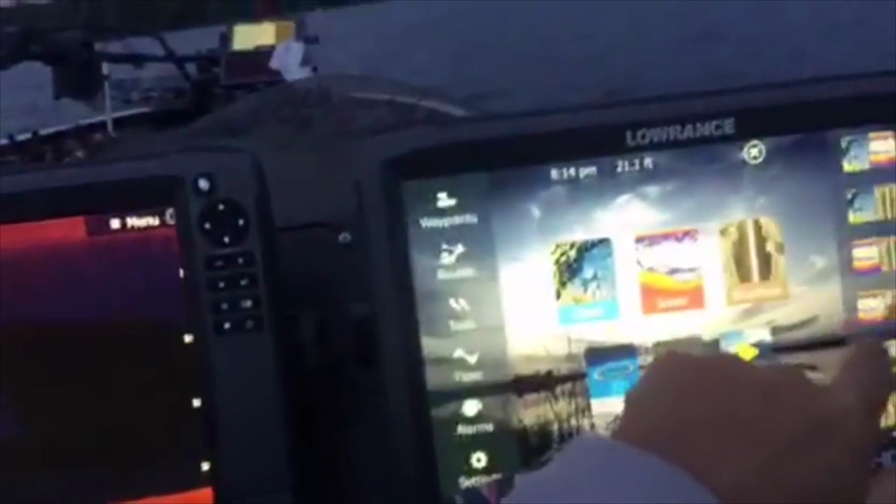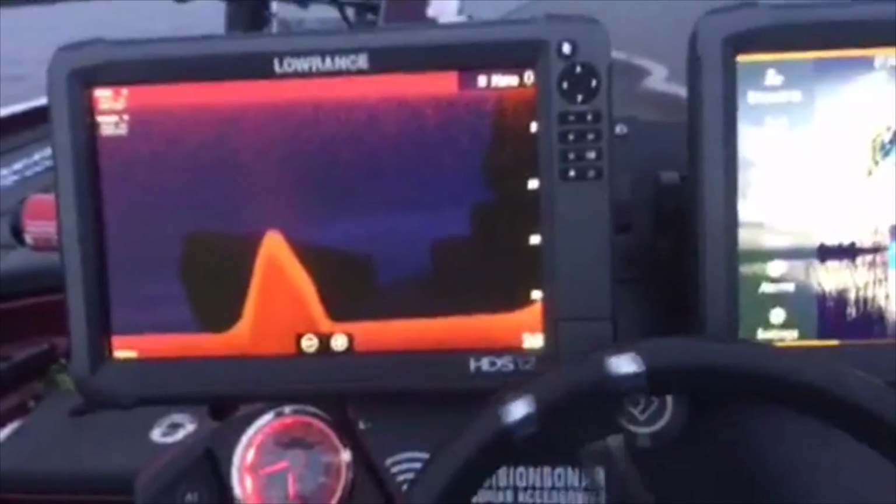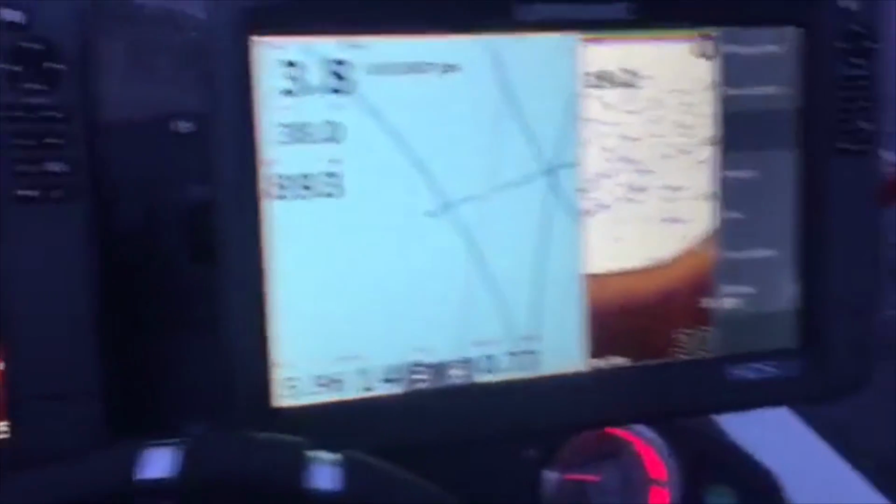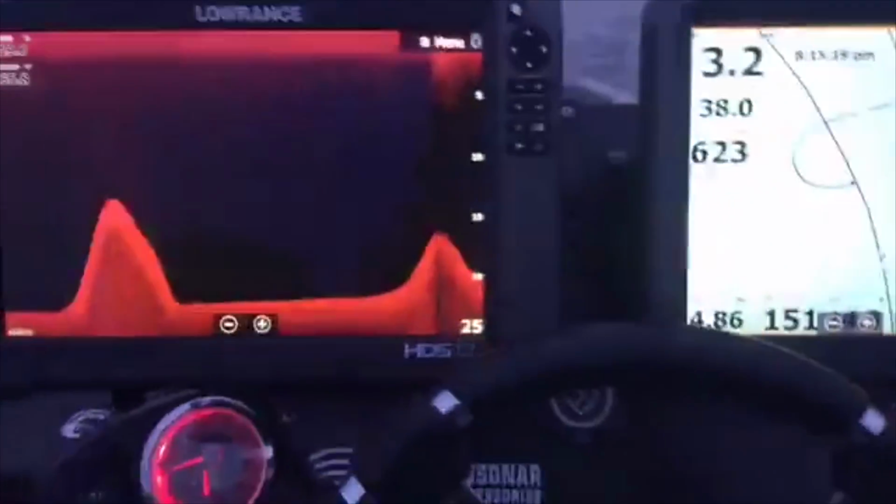You want to see who knows what it is. So we're going to switch back over. We're going to go to the chart and we're going to go to the sonar. It's way back here. Oh, another hump, another hump. We just nipped that baby. We're going to miss it. You can just slide those off if you don't want your bars on there. And there's a setting to get rid of them for good too.